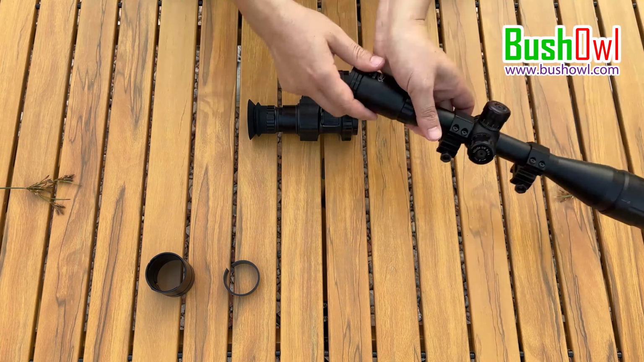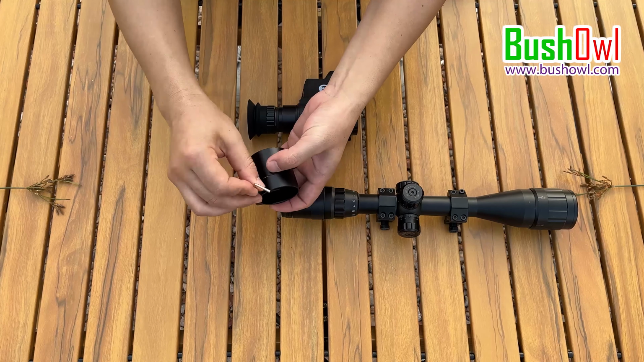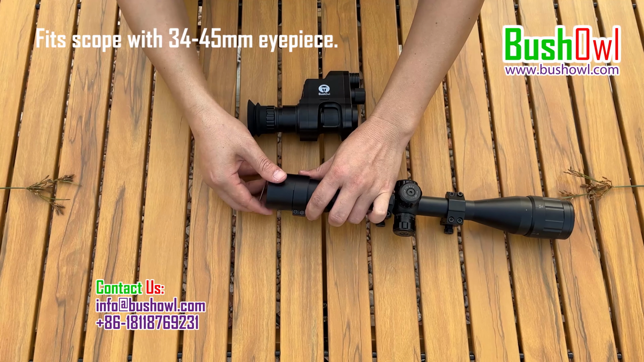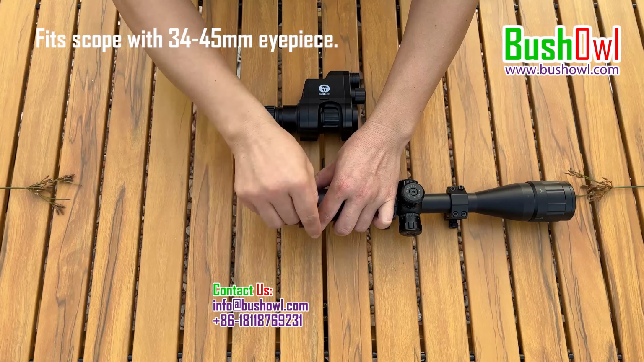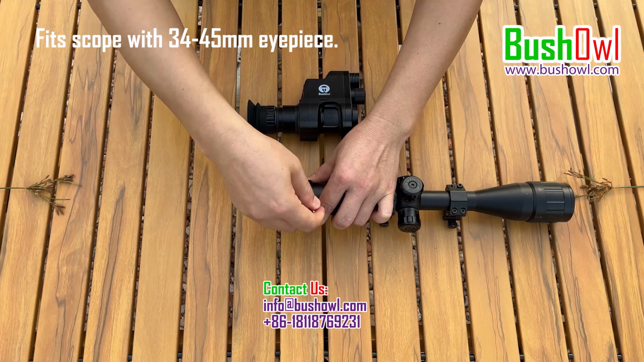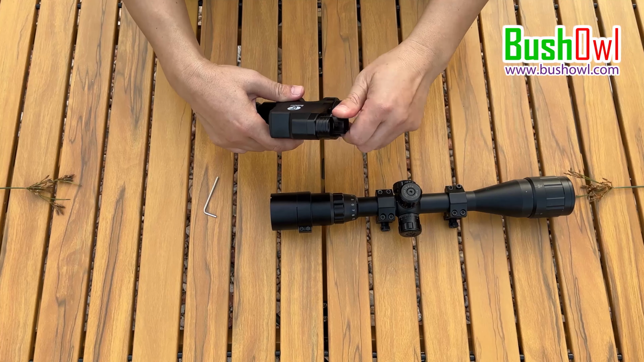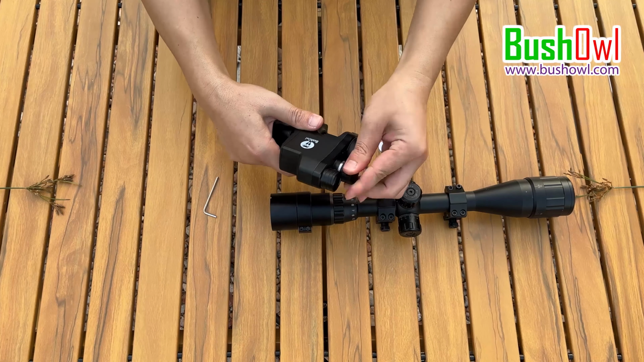Put 1 or 2 inner rings on the scope. Install the fast clip-on adapter on the scope using the Allen key. Bushall NV007 fits scopes with 34 to 45 mm eyepiece. For smaller eyepiece whose OD is between 32 mm to 34 mm, use sealing tape to enlarge the OD before mounting the night vision camera. Turn on the night vision camera.